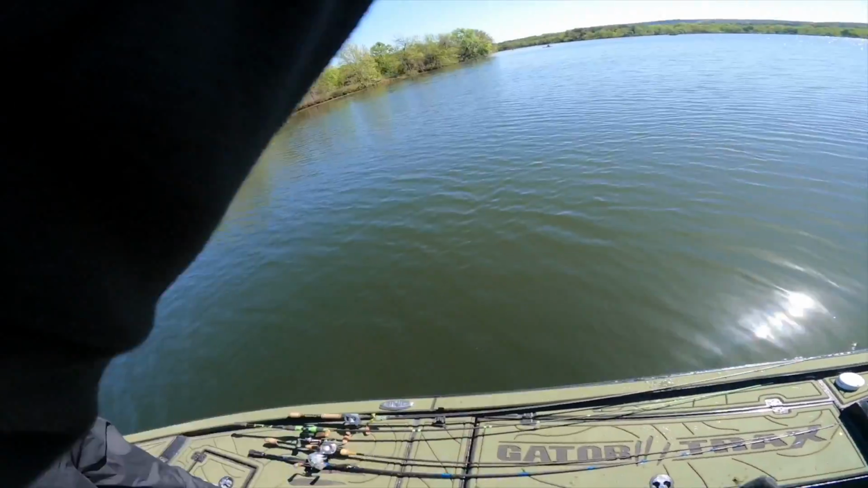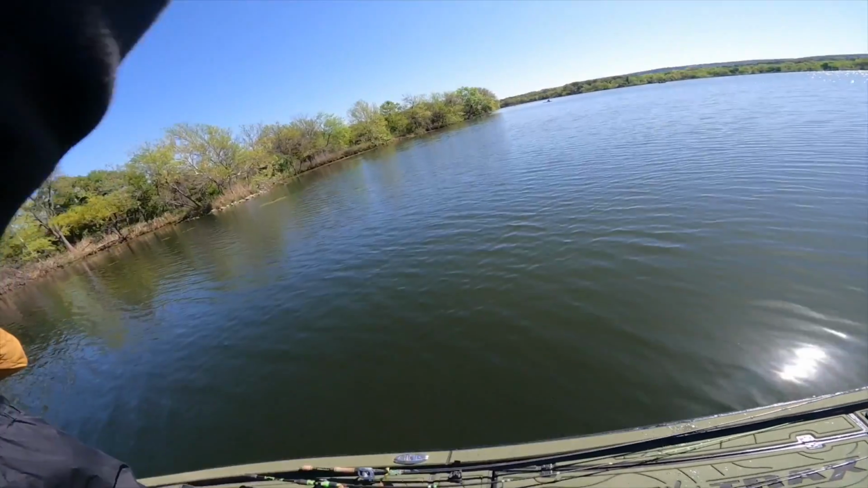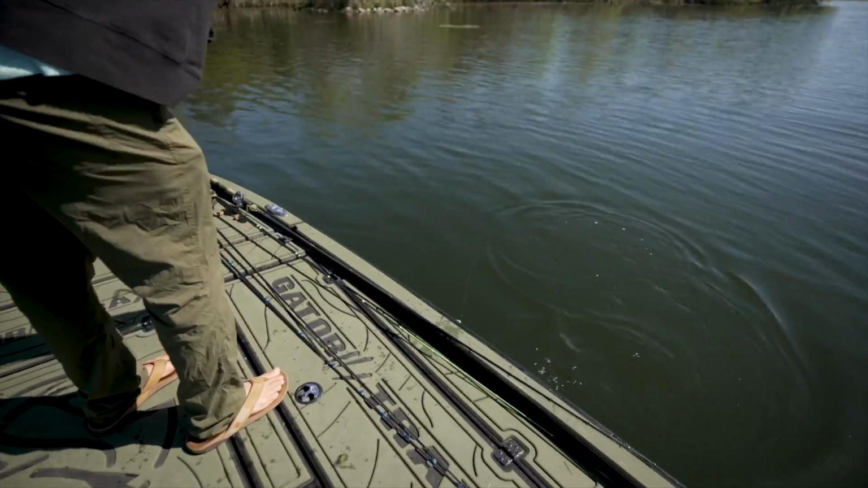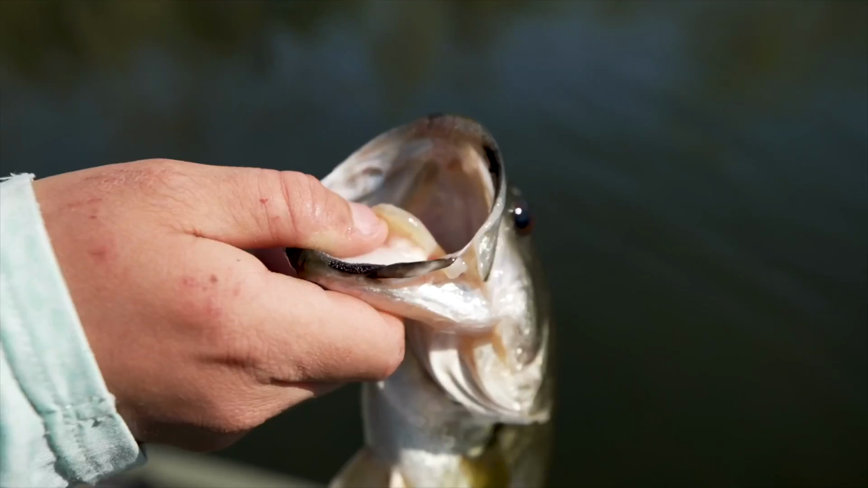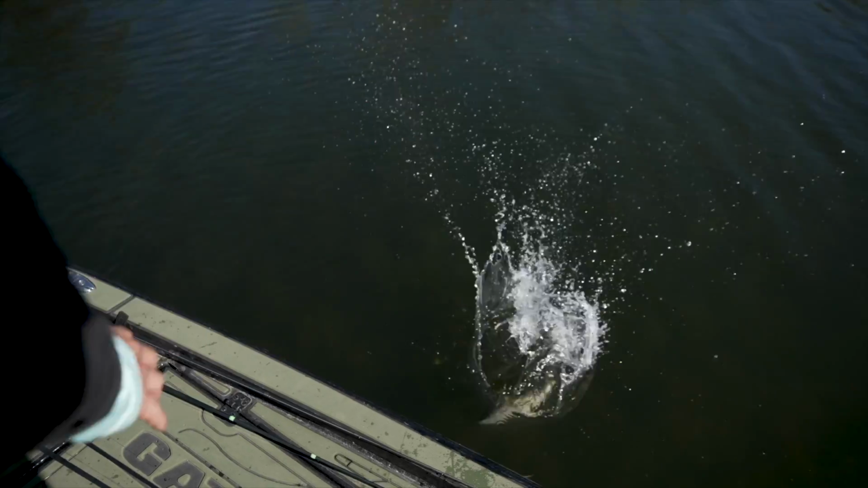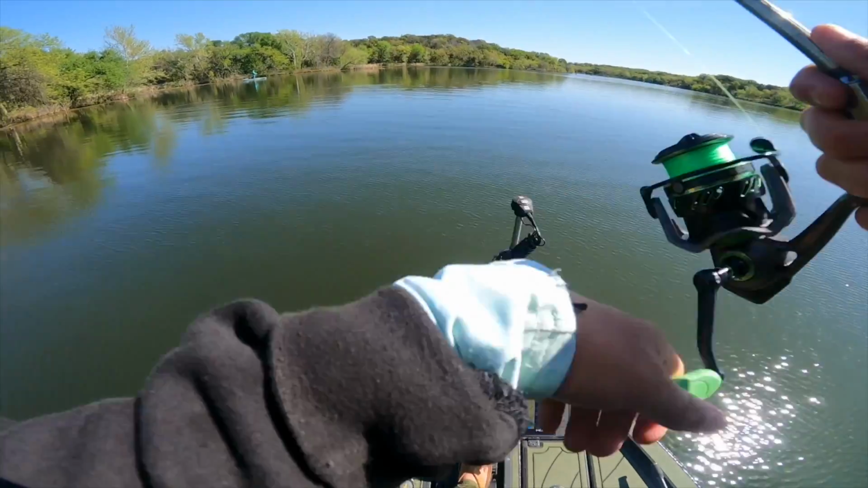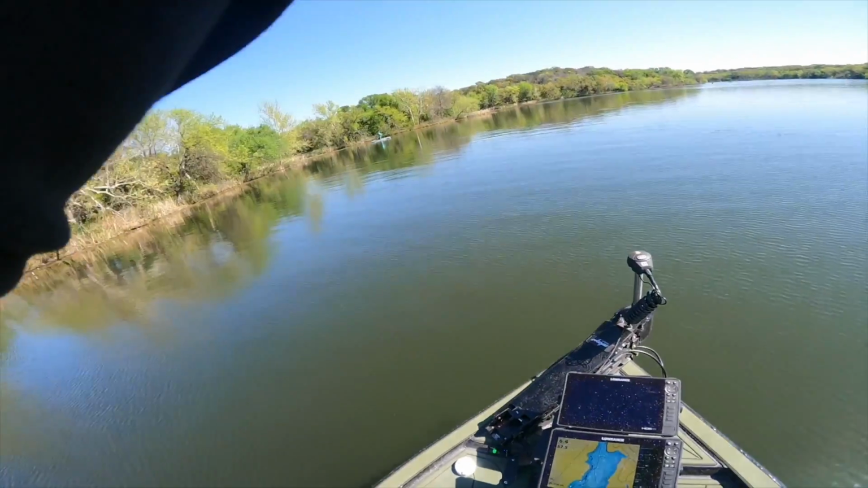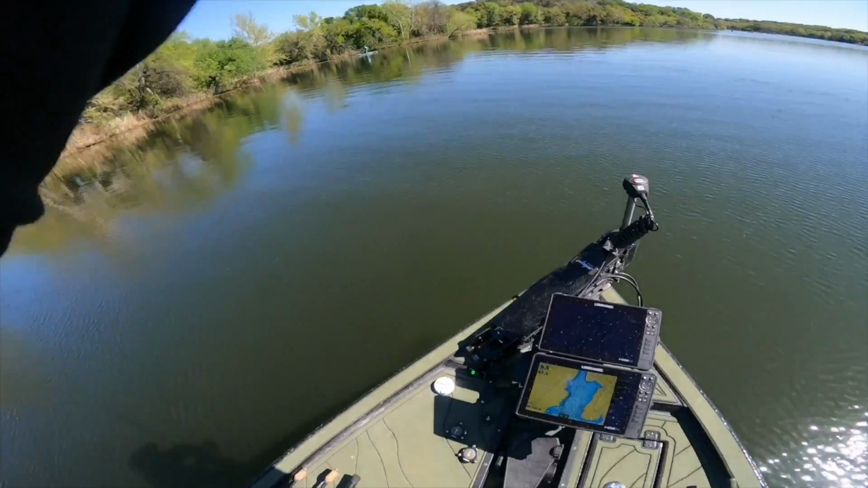Even bat night. There we go. Another one. Little. Yeah. Same size. Boom. Number 3 is pretty. Good Lord, oh my God. He's running. It's a giant. Giant.